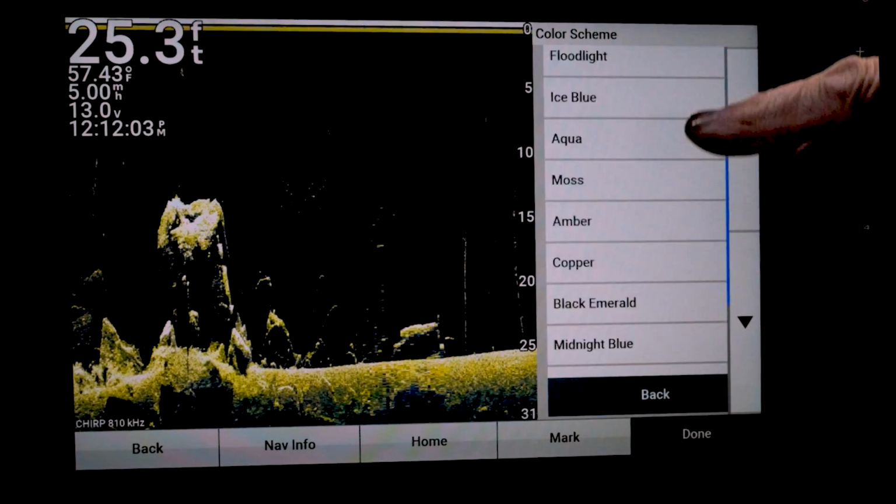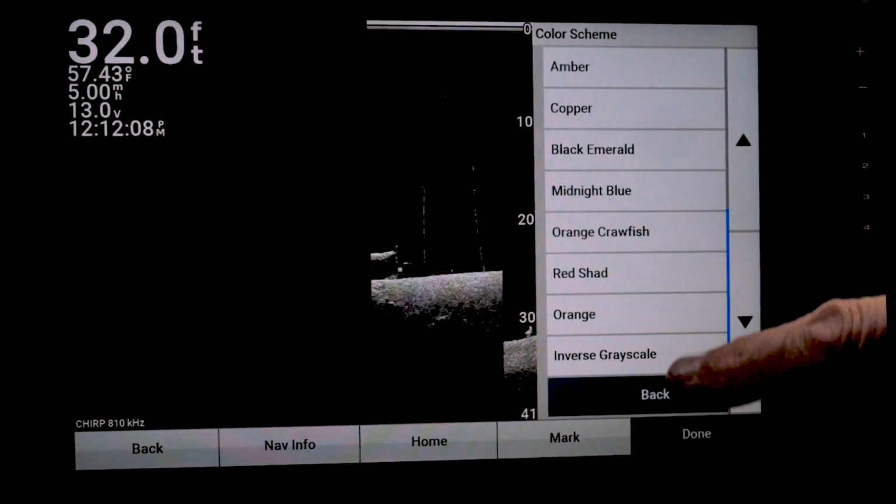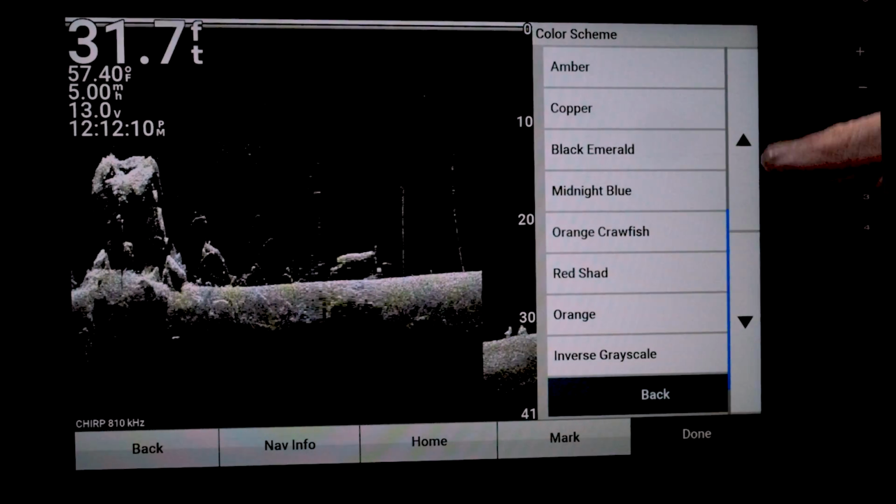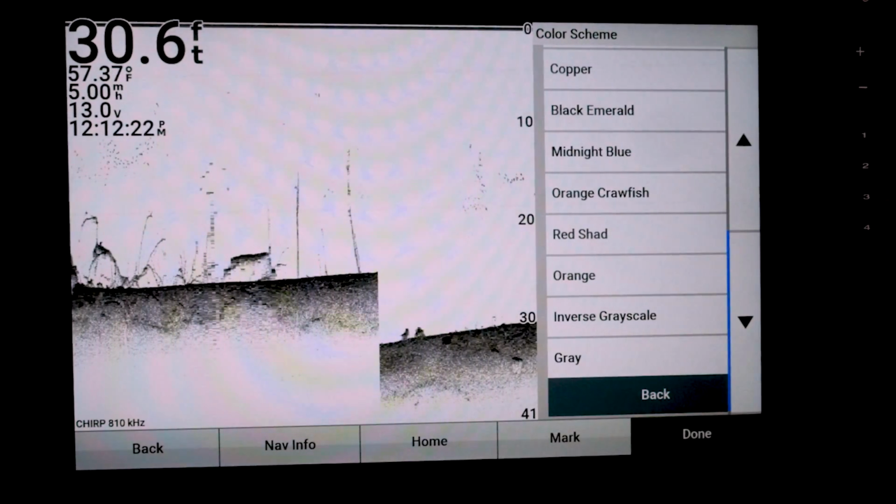Now you may be looking down here too and saying, what's this inverse grayscale? And basically it's black and white. And you've got gray.